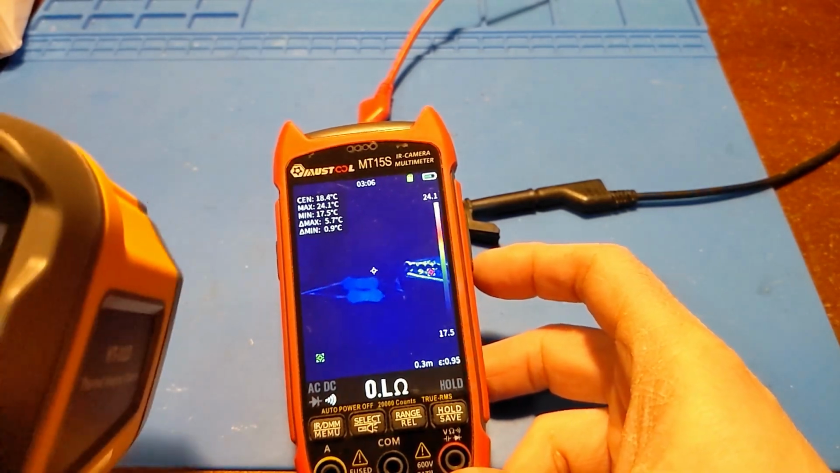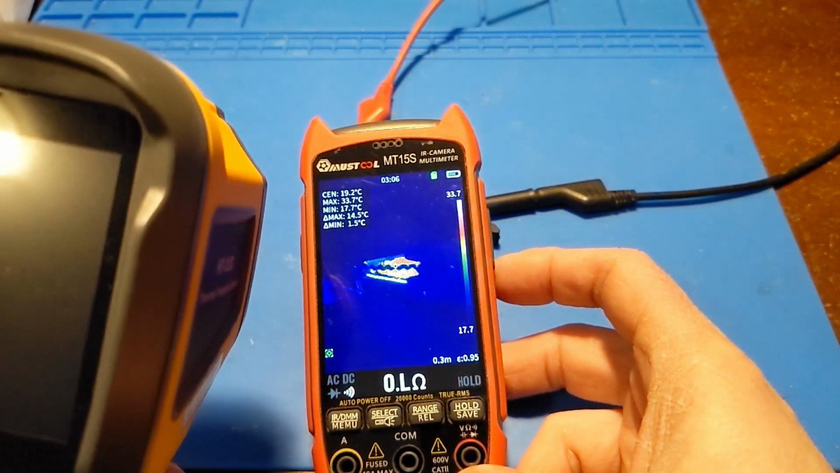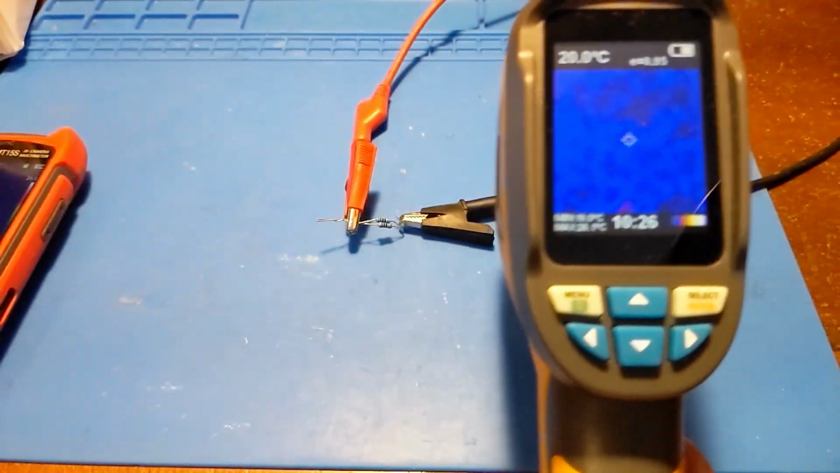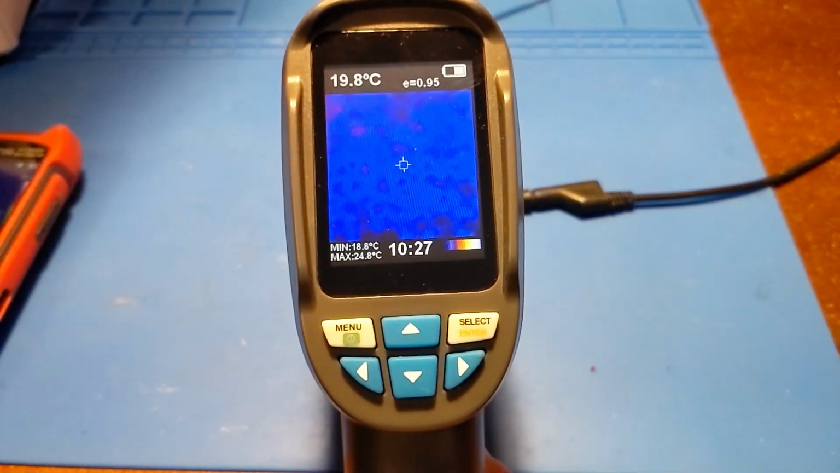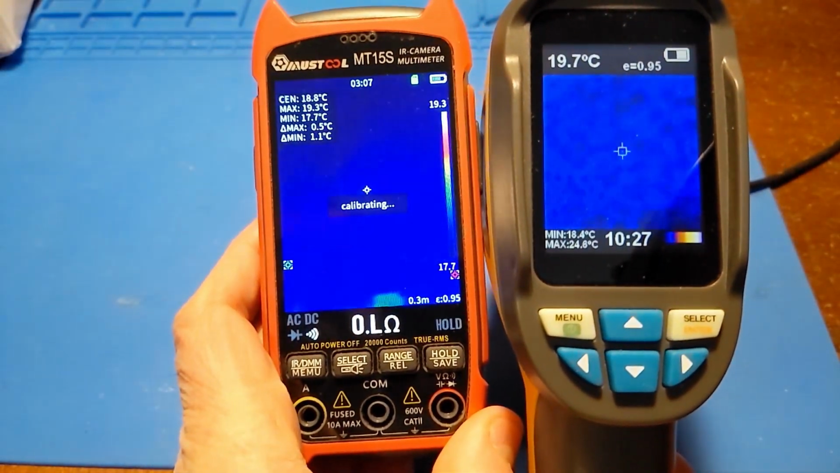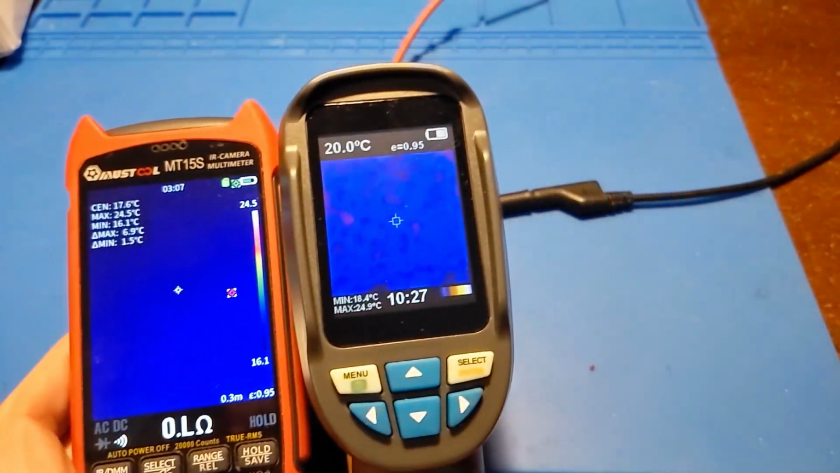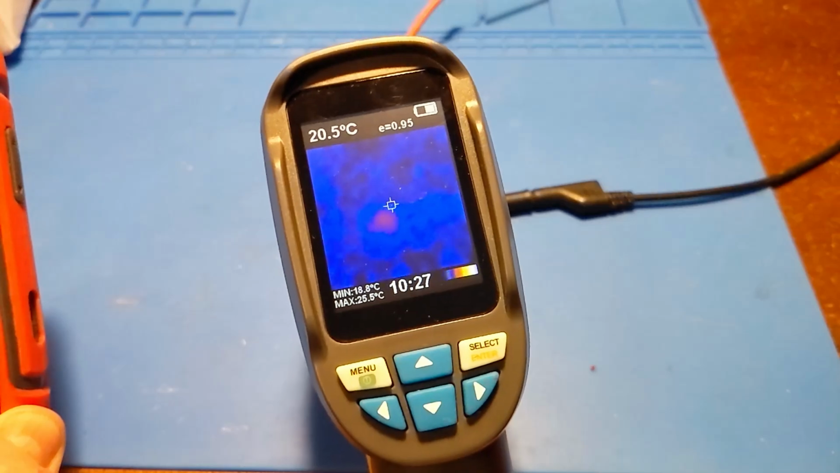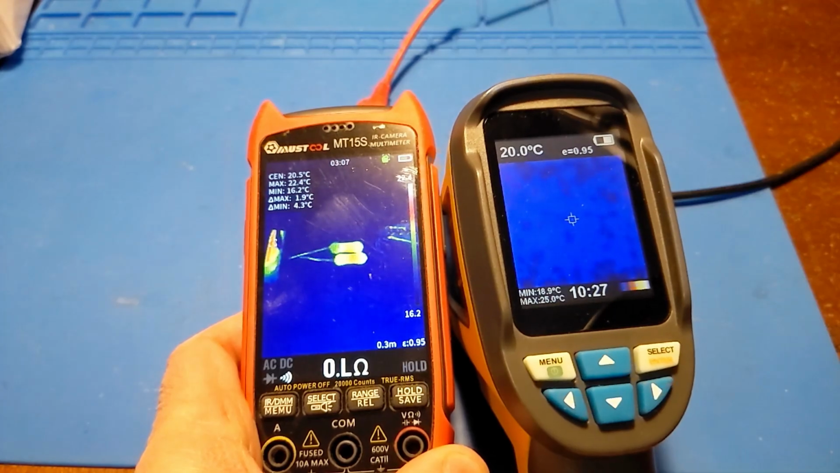And with my old one, oops, it's shutting off. Let me see if I can get this stupid thing turned back on again. On. We'll try it with the old one and see the difference. Okay. Right now it's cold again. I'm just going to turn up power, and it's not picking up anything. Oh, there we go. So there definitely is heat. Oh, wait, okay, there's something kind of glowy right there. But with this new one, you can easily tell what it is.